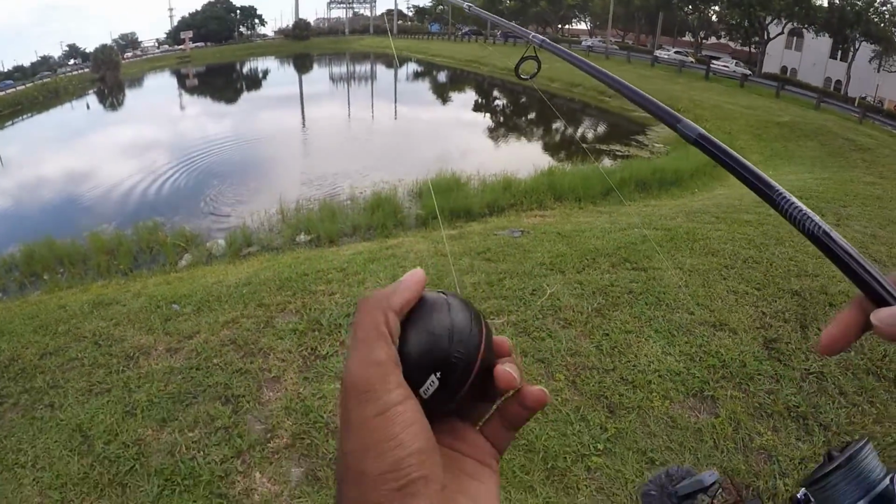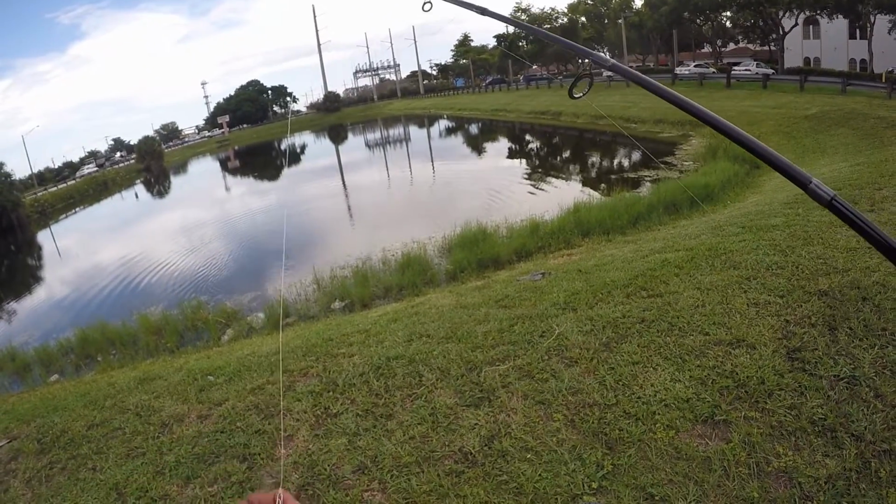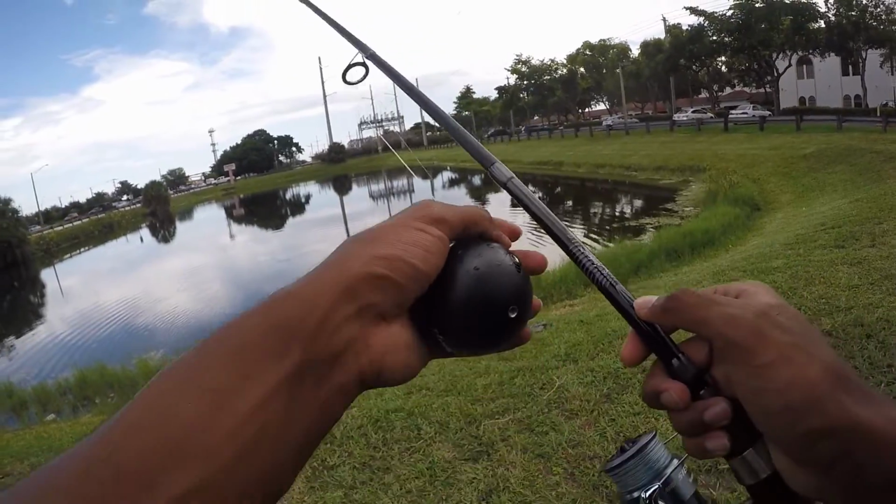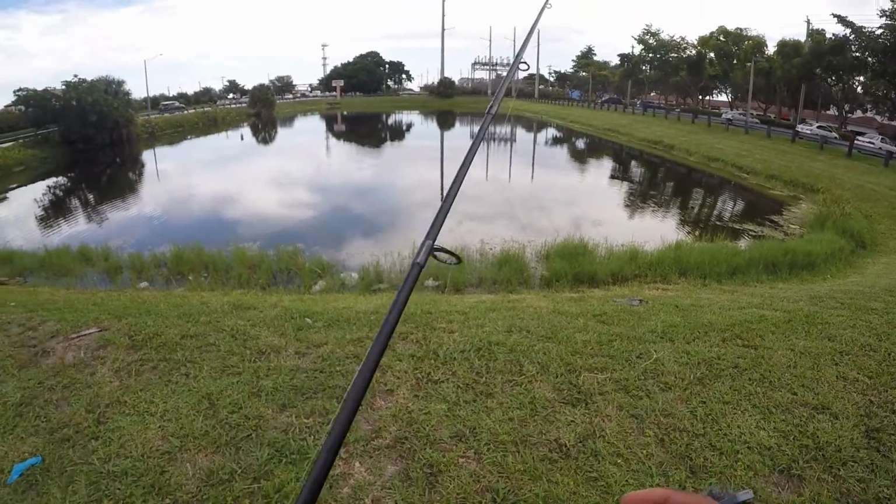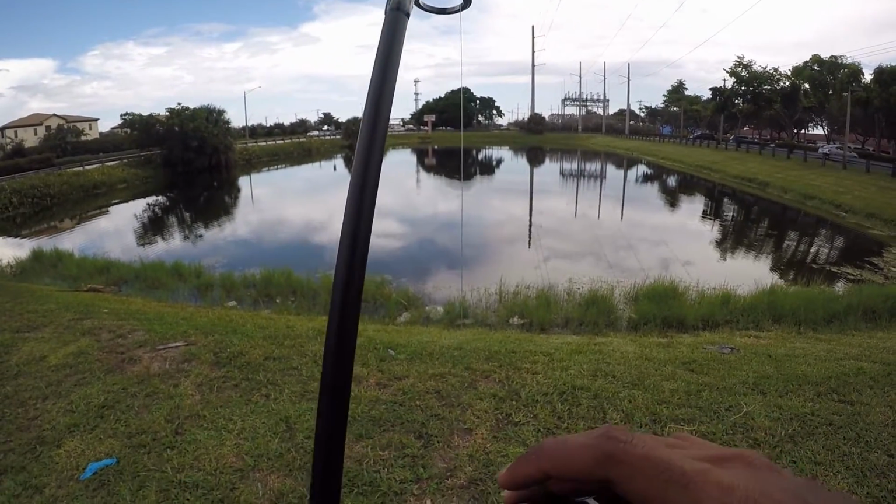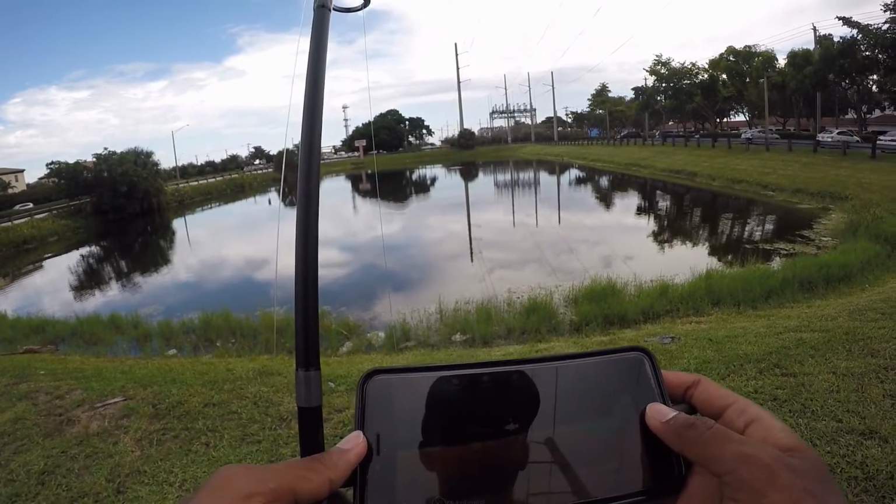Okay, so that is my field test for the Deeper, and it tells me that I'm out of water. So this thing is pretty accurate. So we're gonna go right now, and we're gonna dissect this information, and we'll take a deeper look into it. So stay tuned for that.